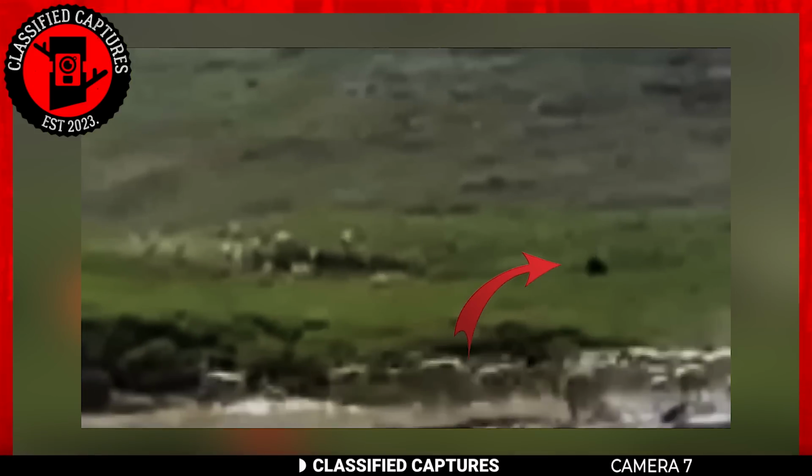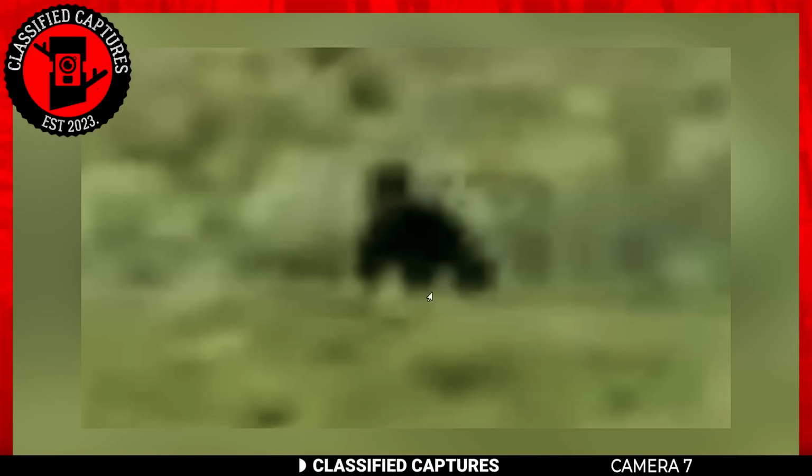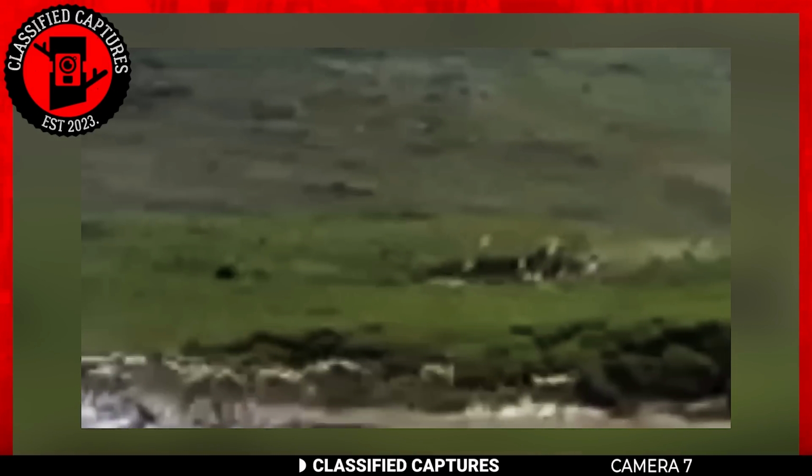Now, consider this. Throughout the entire history of mankind, there have been very few individuals who have measured up to 8 feet in height, and when it comes to other creatures and animals, aside from the likes of pythons, giraffes, polar bears, elephants, or even ostriches, it's highly unlikely to encounter beings even remotely as tall. So what could this enigmatic creature be?